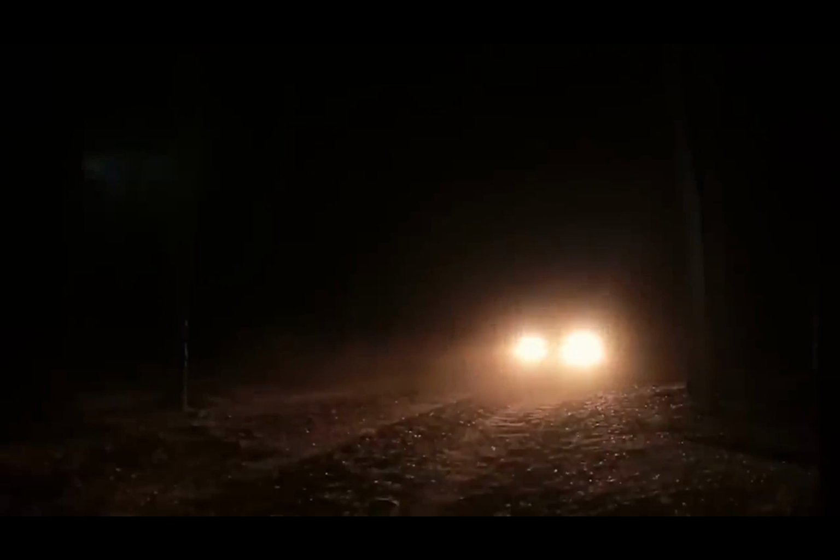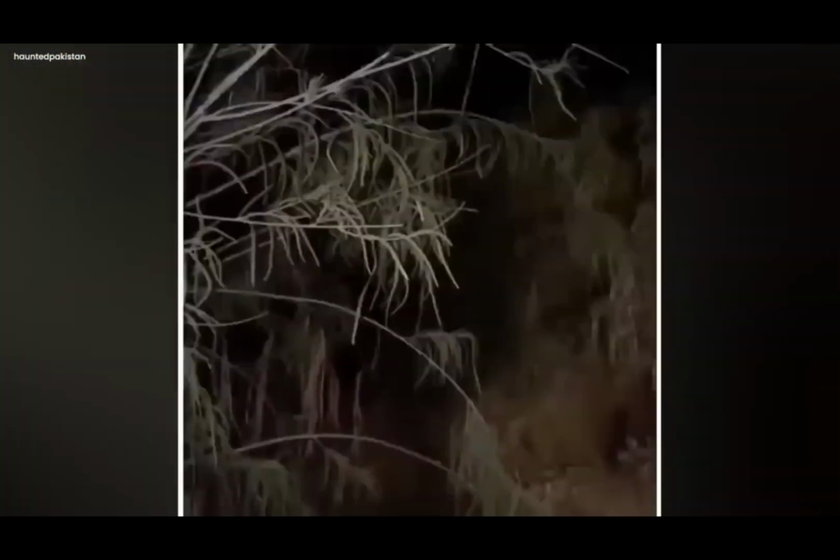Night forest, ghostly cries. In the dark forest at night, something scary happened. A person in a car recorded it with their camera. The video felt strange, like it had a spooky power. From the hidden parts of the forest, a weird cry echoed.